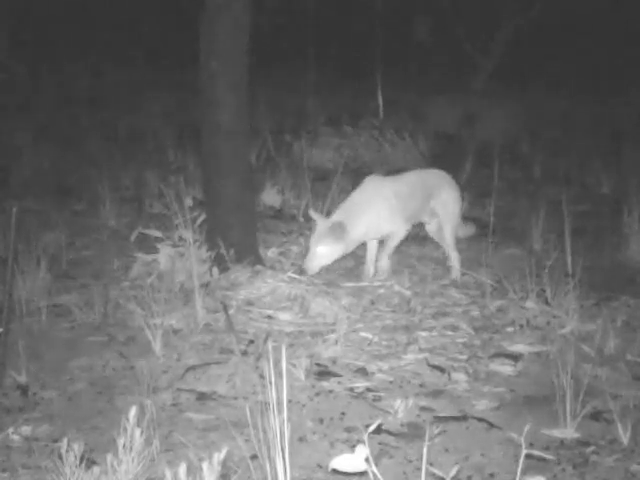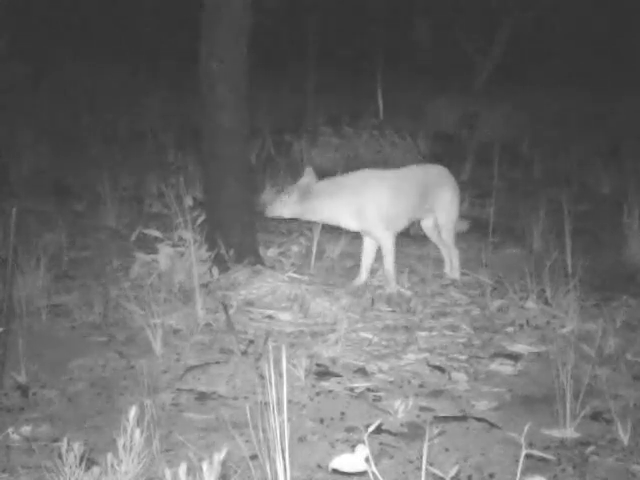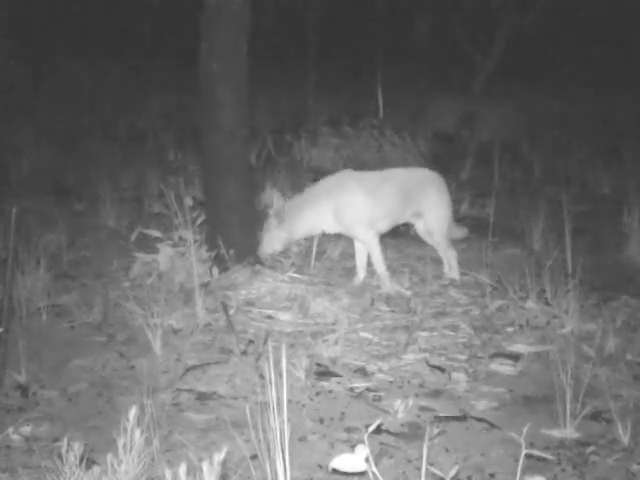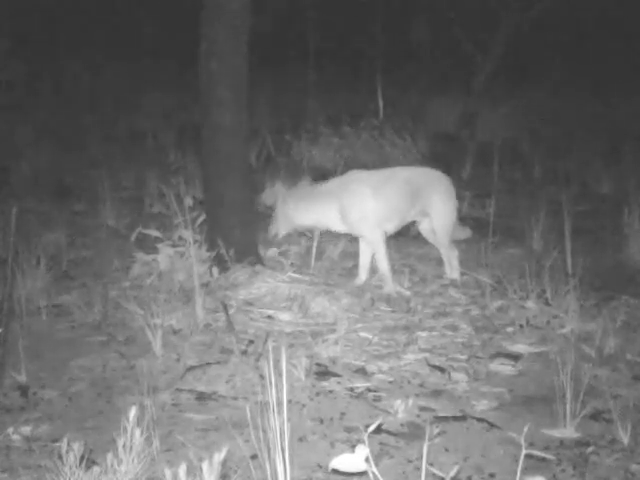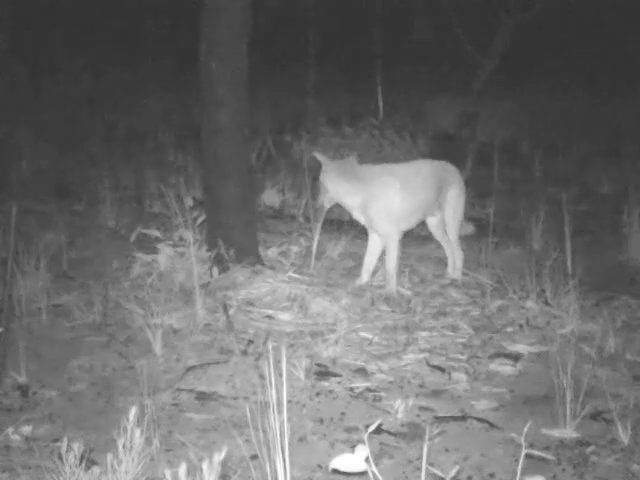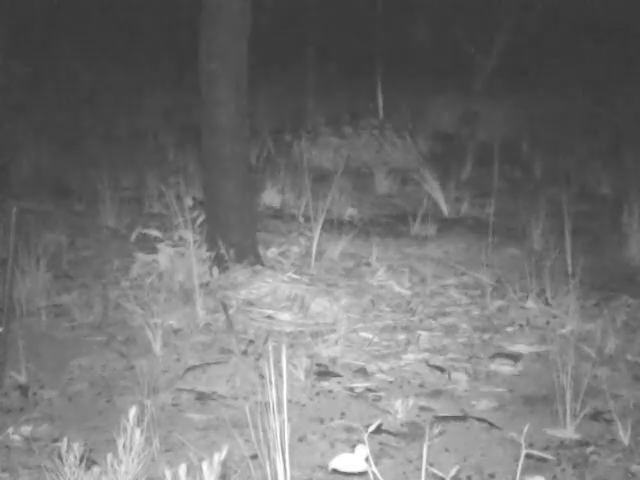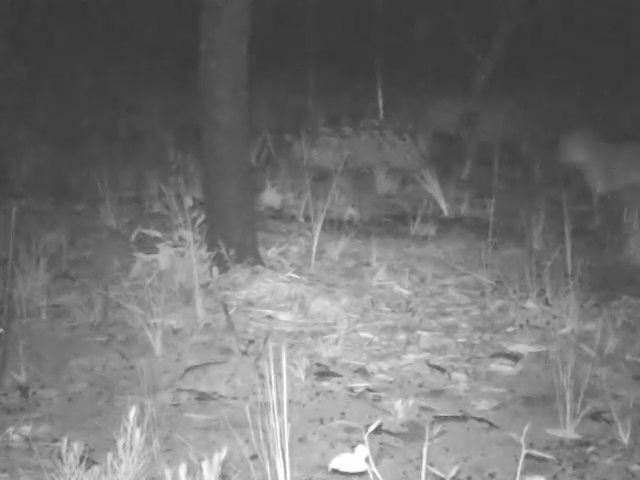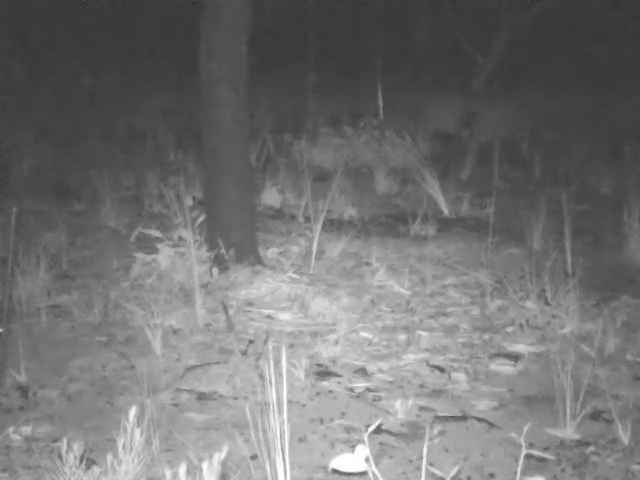So these guys are obviously, I would guess, a breeding pair, because they look like they're a male and a female. And they're obviously still looking for some food. Food would have been pretty scarce around here after these fires. There wasn't a lot of animals about. And here's another clip of them at night. Just this one goes across the frame there.